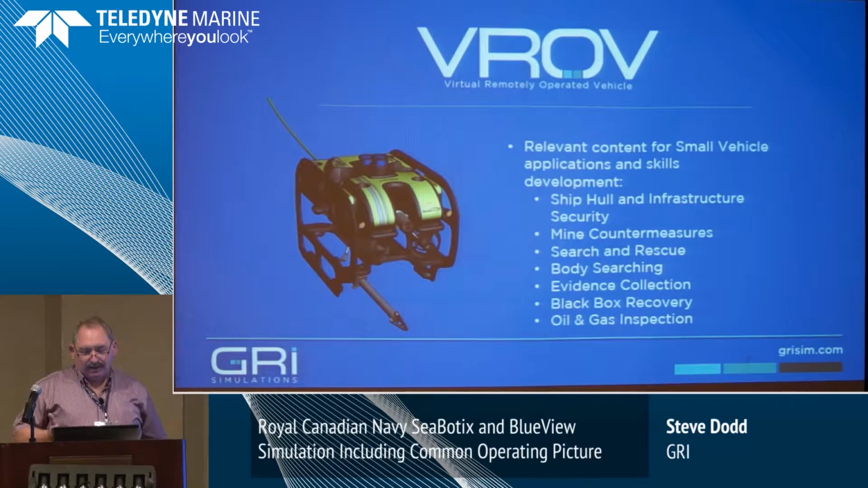So the missions that they identified: ship hull and infrastructure security, so piling and dam inspection, ship hull inspection, mine countermeasures, locating targets and going over and visually identifying them after the sonar has seen them.